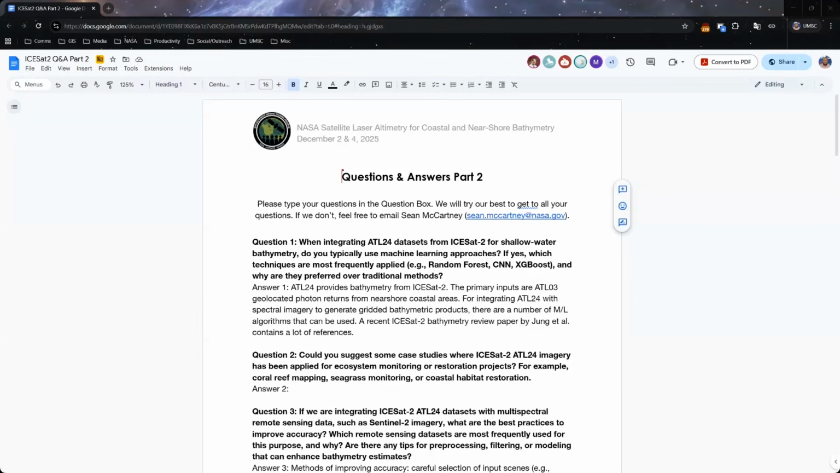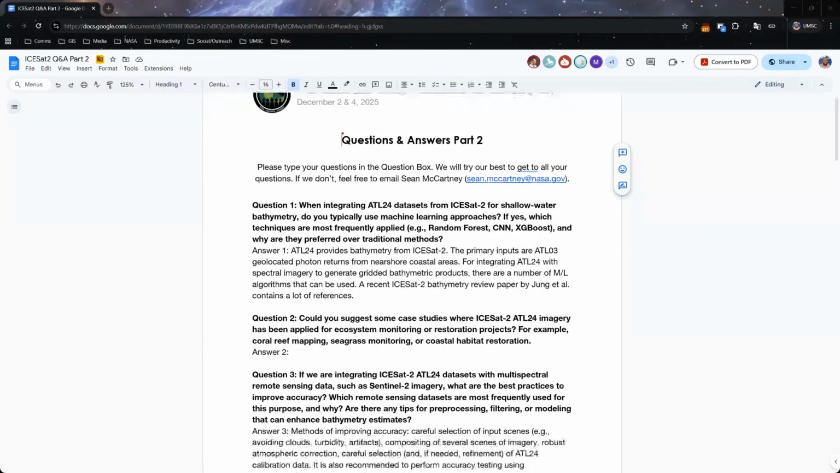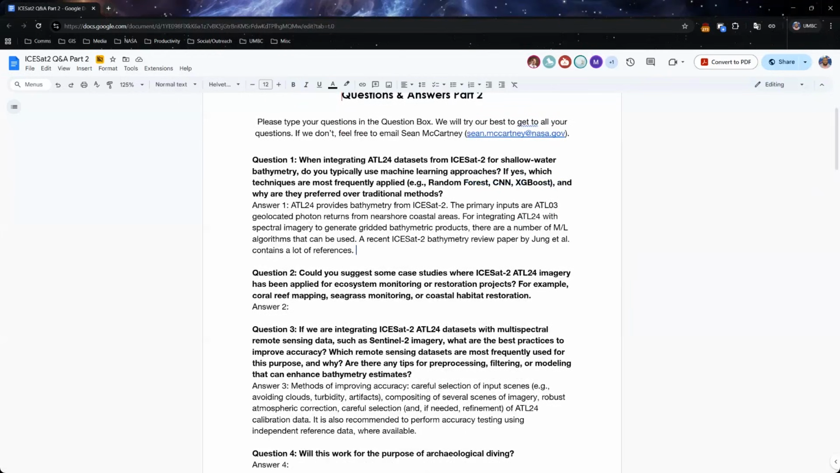So question one: when integrating ATL24 datasets from ICESat-2 for shallow water bathymetry, do you typically use machine learning approaches? If yes, which techniques are most frequently applied? For example, random forest, convolutional neural network, XGBoost, etc. And why are they preferred over traditional methods?